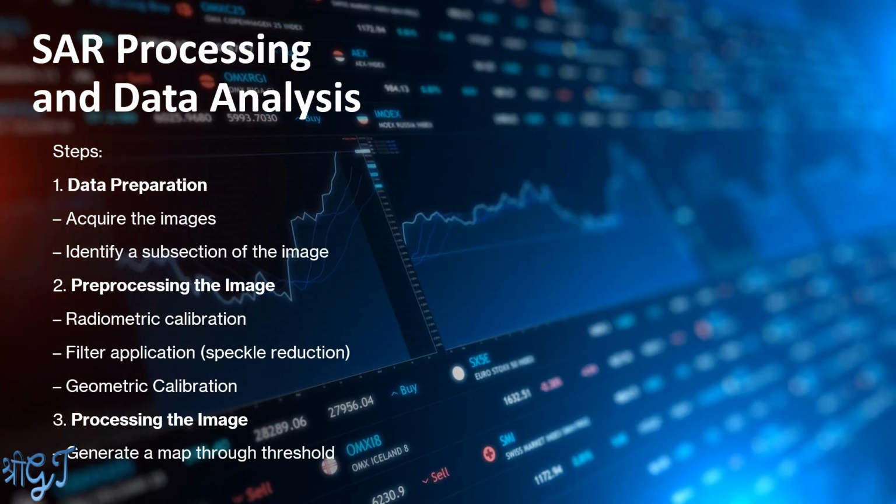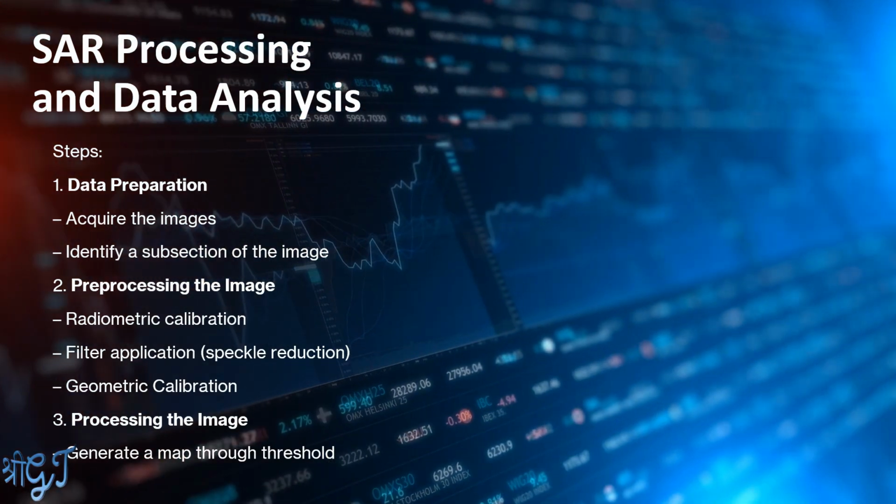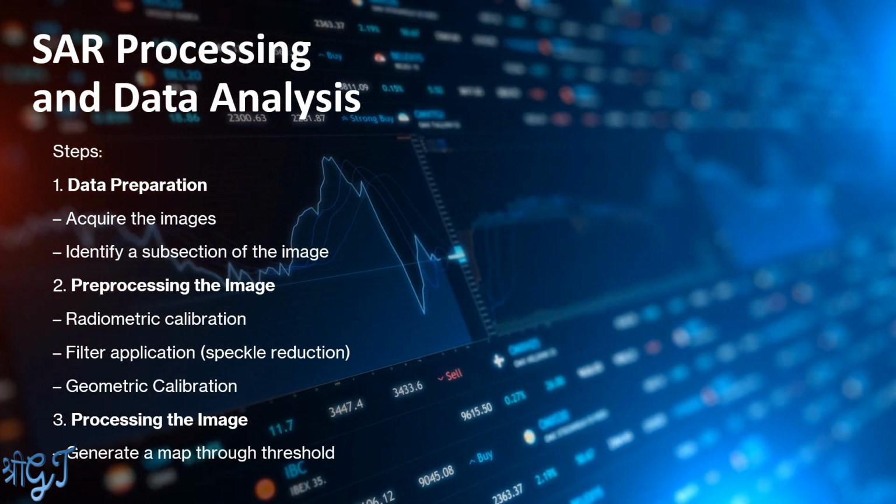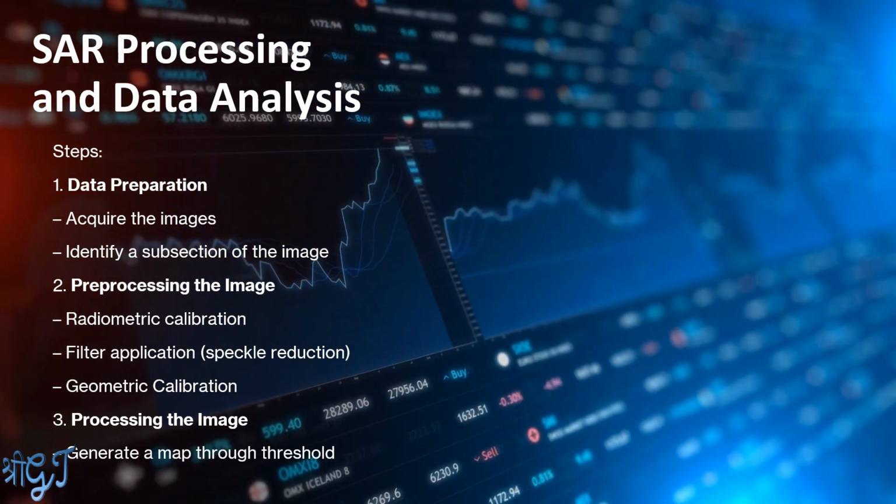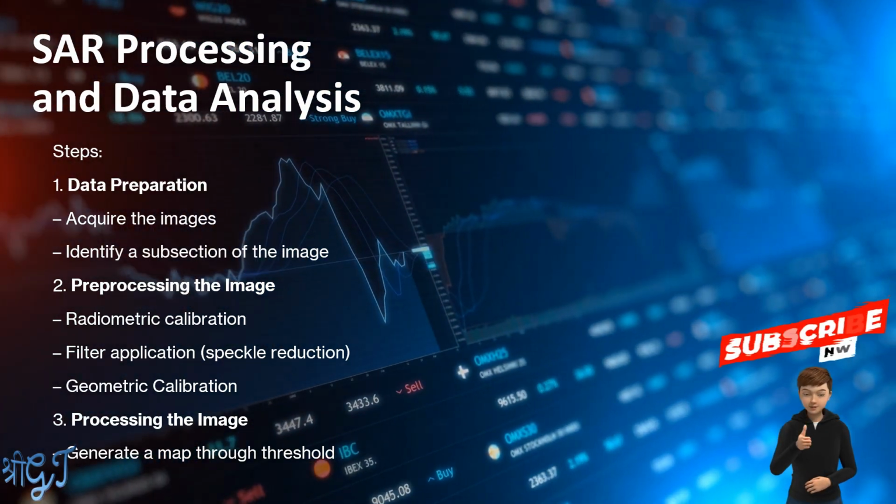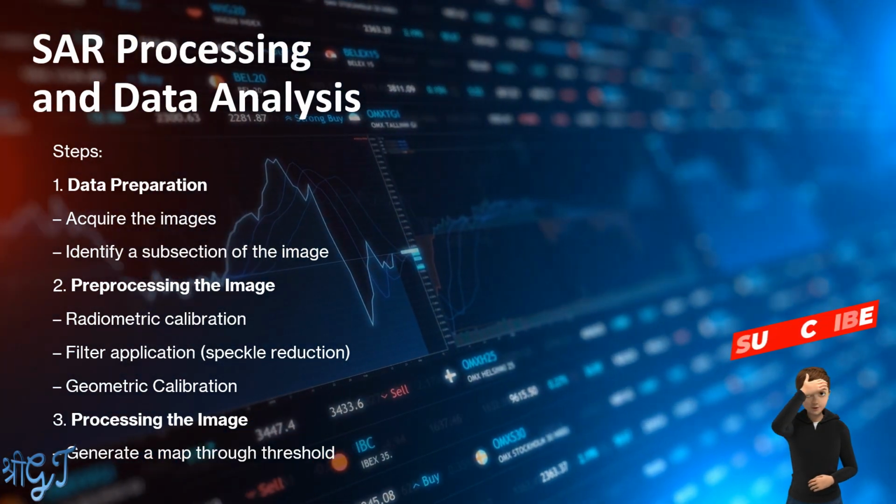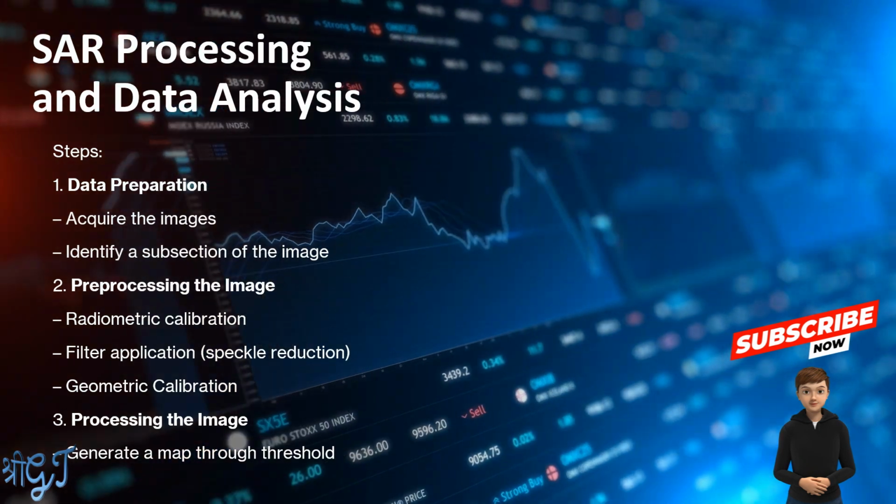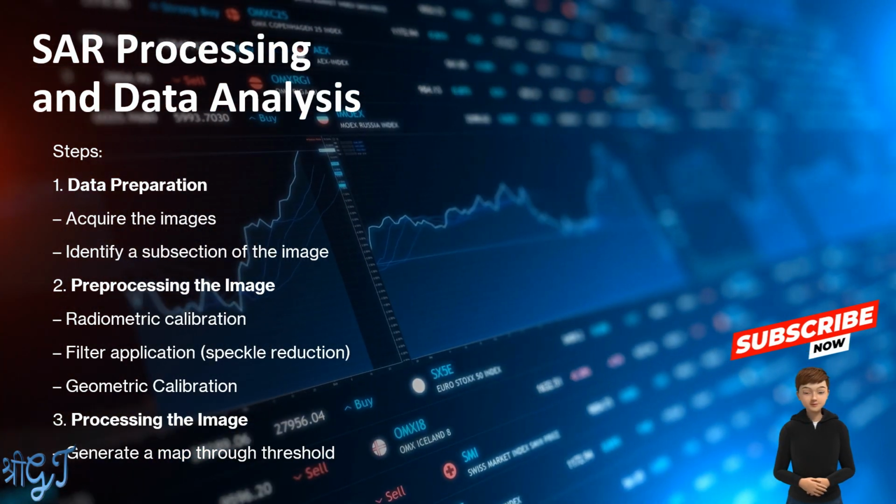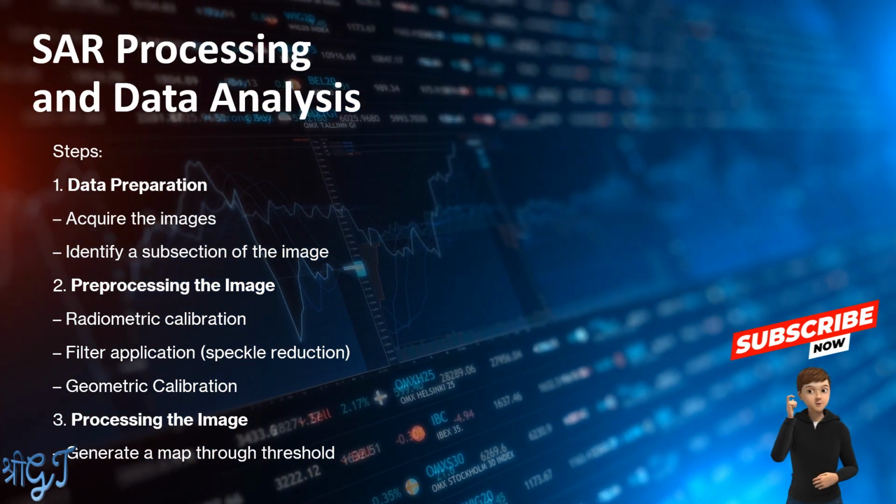Today we are going to learn how to process SAR data using the Sentinel 1 toolbox Snap. In this processing, we have three steps. In the first step, we will prepare data by downloading the images and selecting the subsection according to our area of interest. In the second step, we will apply radiometric calibration and filter application, in which we will reduce speckle effect, and then we will apply geometric calibration. In the last step we will use pixel thresholding to generate a map, and then we will end this processing.